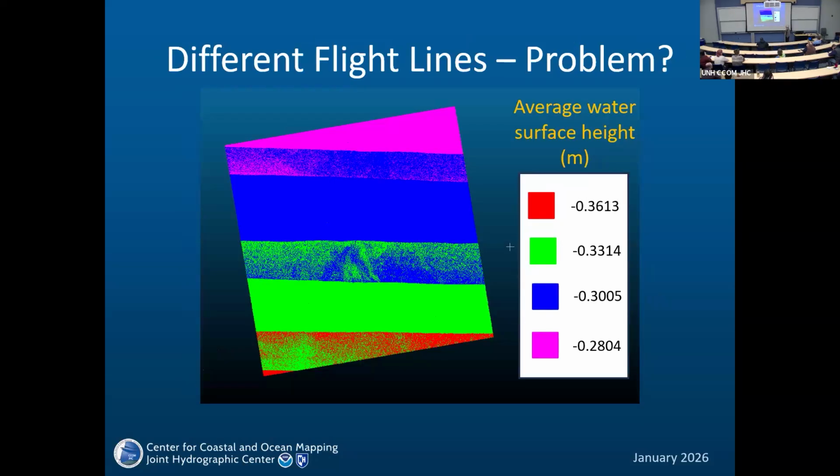We have to remember that there are different flight lines. Sometimes it's just 2 over a tile. Sometimes it's 4. In this case, it's 4. And you can imagine that although the water surface levels are pretty close, maybe that is affecting our results.